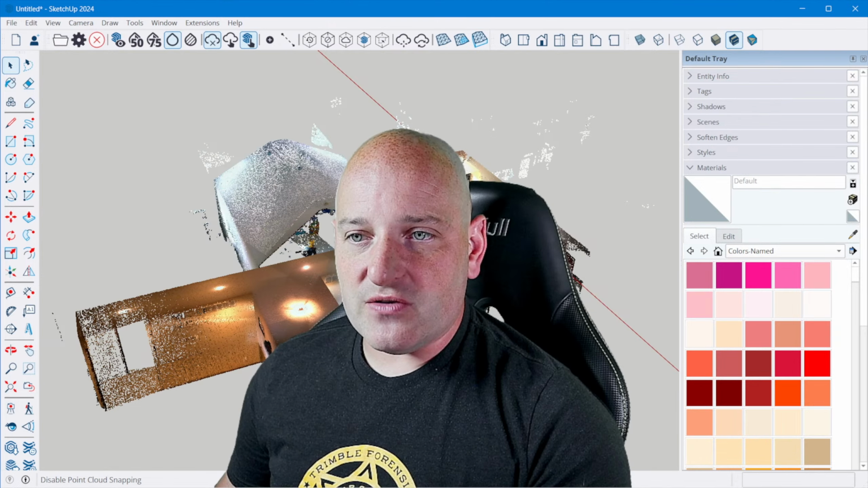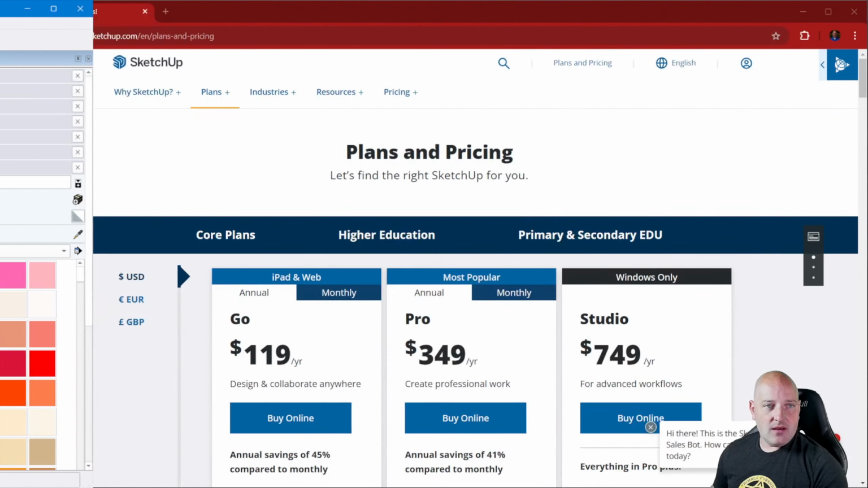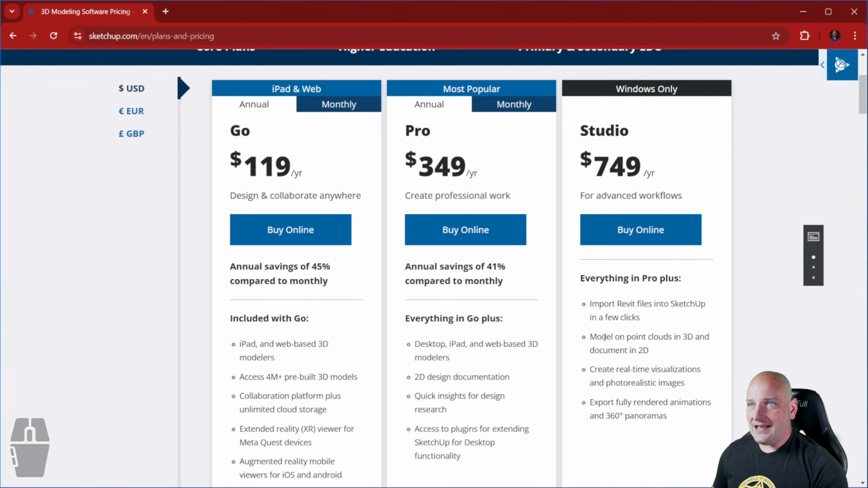Now, I mentioned we are going to be using SketchUp Studio. So let me transition over here. Okay, so we are going to be using SketchUp Studio here, and this is going to be SketchUp Studio, Windows only. You can buy the subscription online at $749 a year, definitely affordable. And it allows you to model on point clouds.